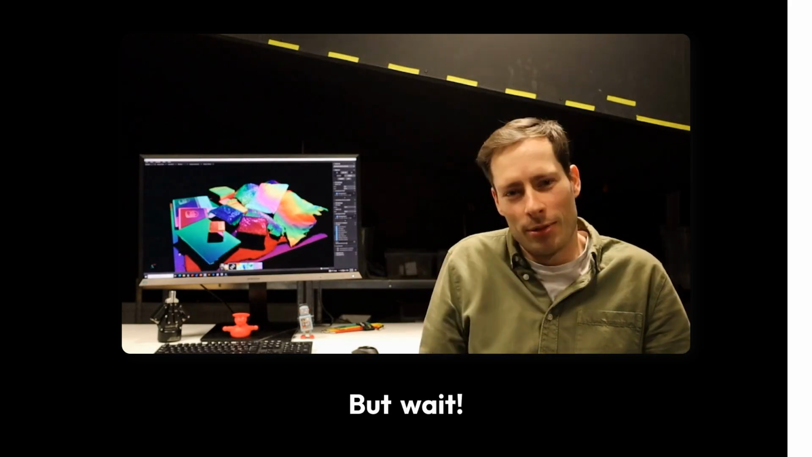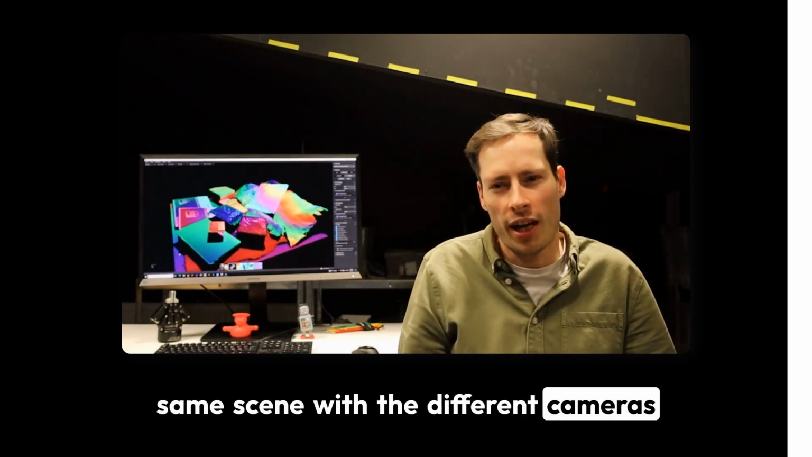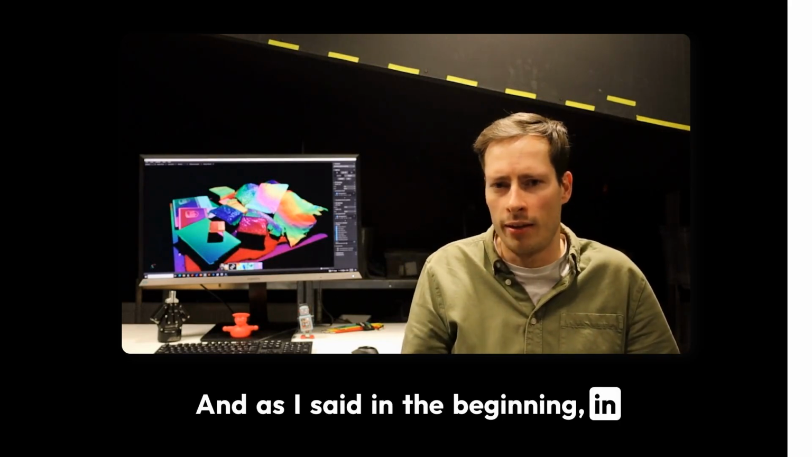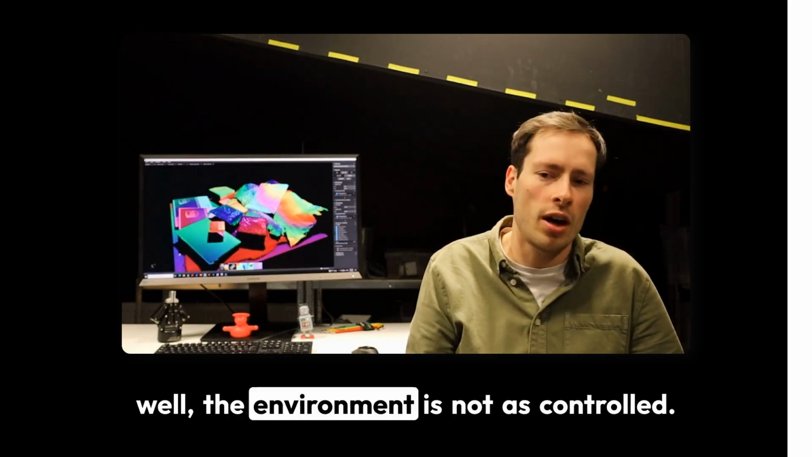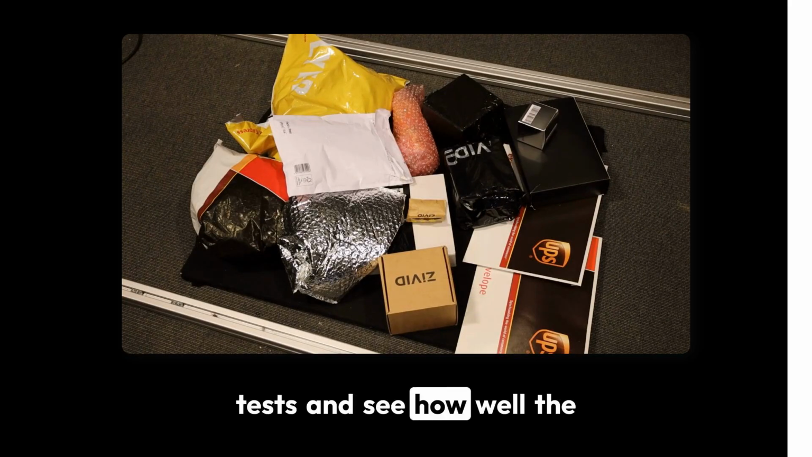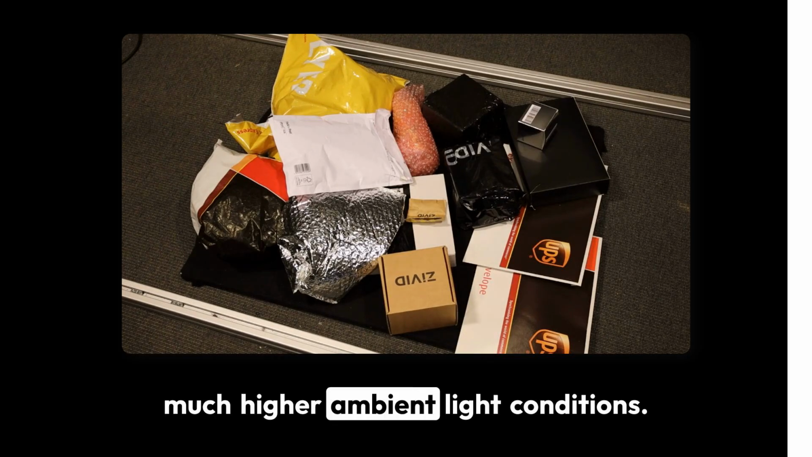But wait, we've been looking at the same scene with the different cameras in a very controlled environment. And as I said in the beginning, in an actual logistics center, the environment is not as controlled. So let's redo some of the tests and see how well the different cameras perform under much higher ambient light conditions.